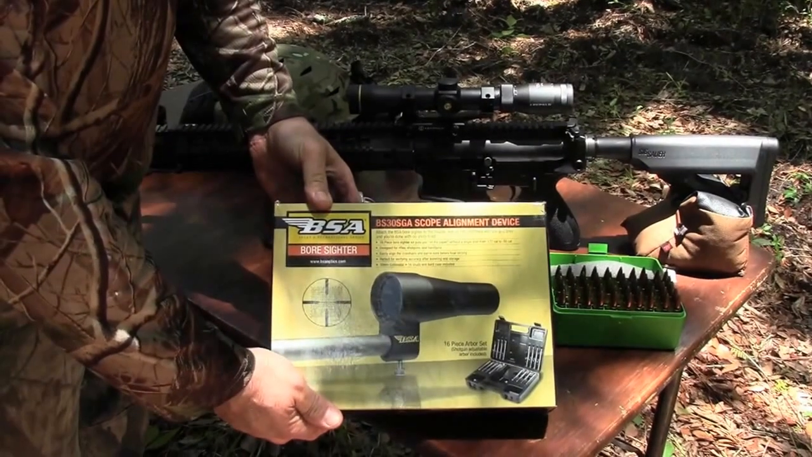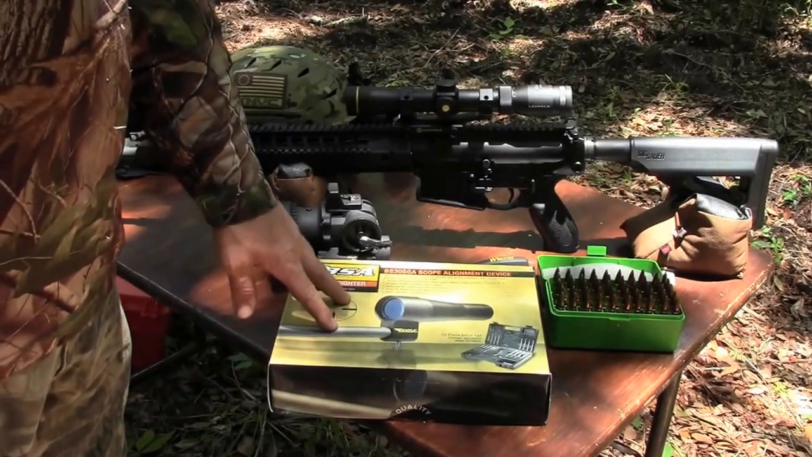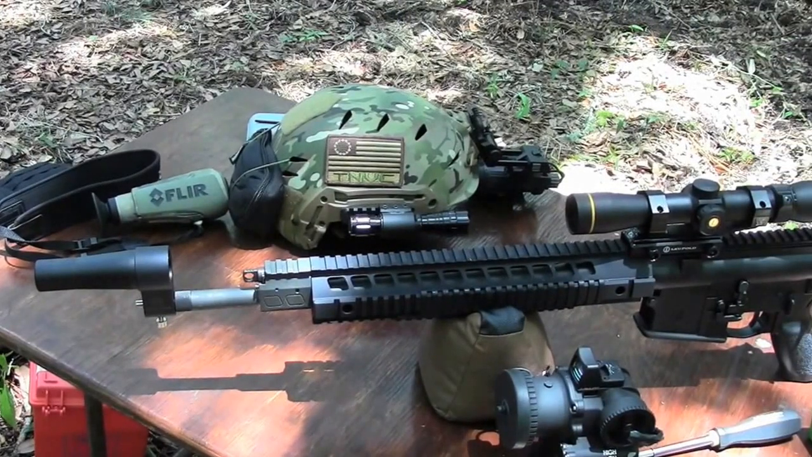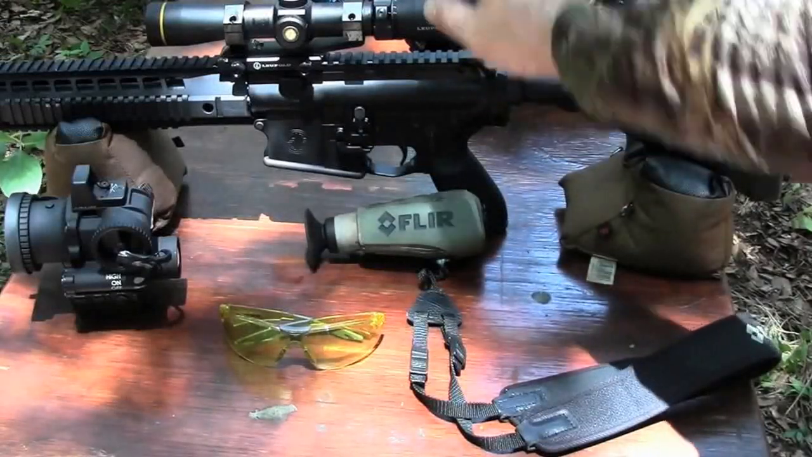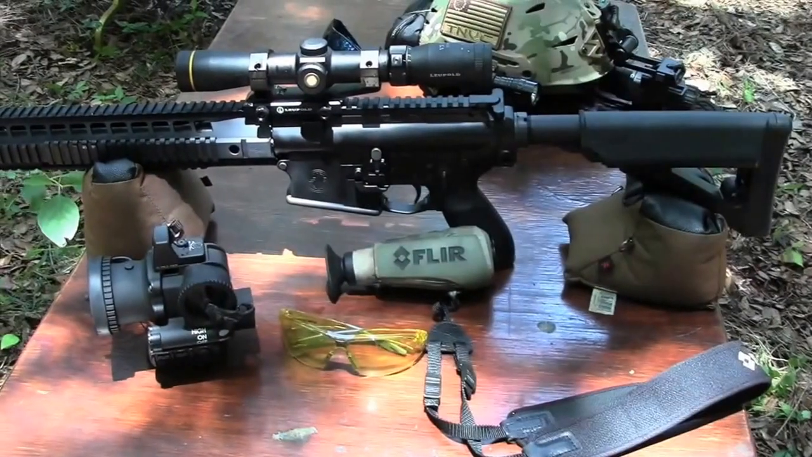The next thing we're going to use is this bore sighter from BSA. This will allow us to get onto the paper in a much quicker manner, not using as much of our ammunition. Here we're using the bore sighter to get us onto the paper. Now we've got the scope set up, we're going to use our safety glasses, getting ready to get sighted in for this T50.